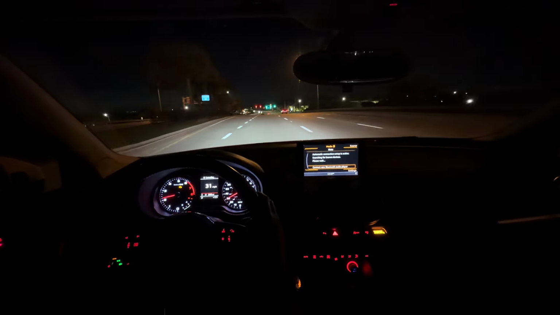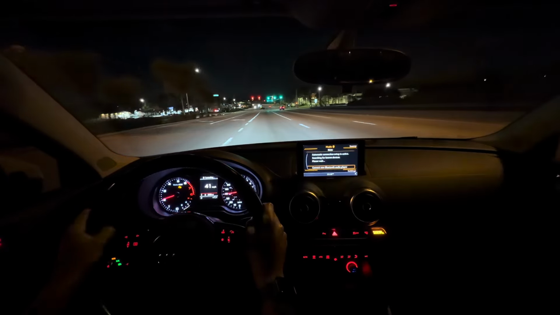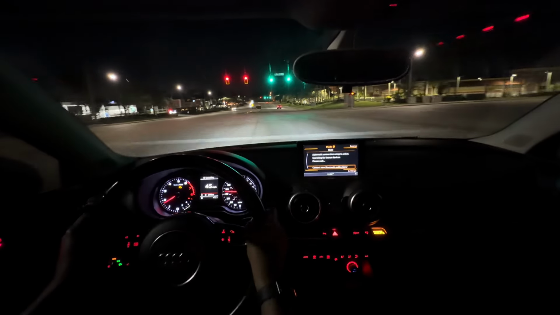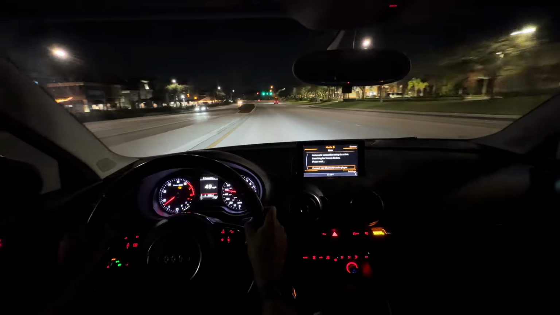For the front, I think I might do like 25%, nothing too crazy to the point where the cops go and get on my ass. So I'm gonna just do something light, probably like a light tint, nothing too wild.